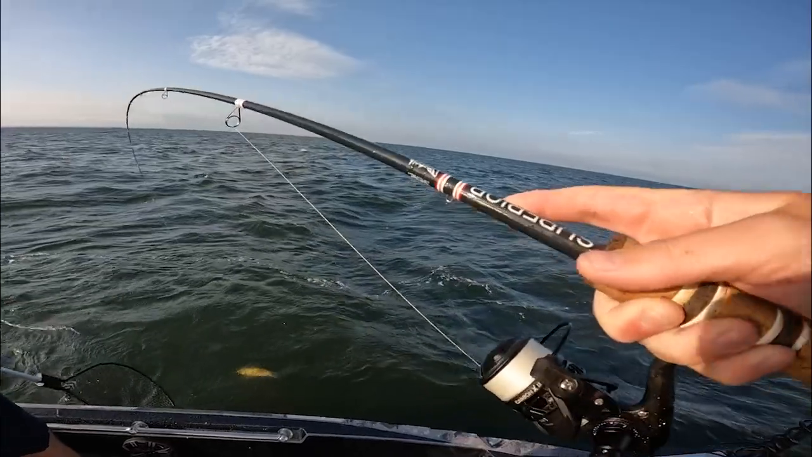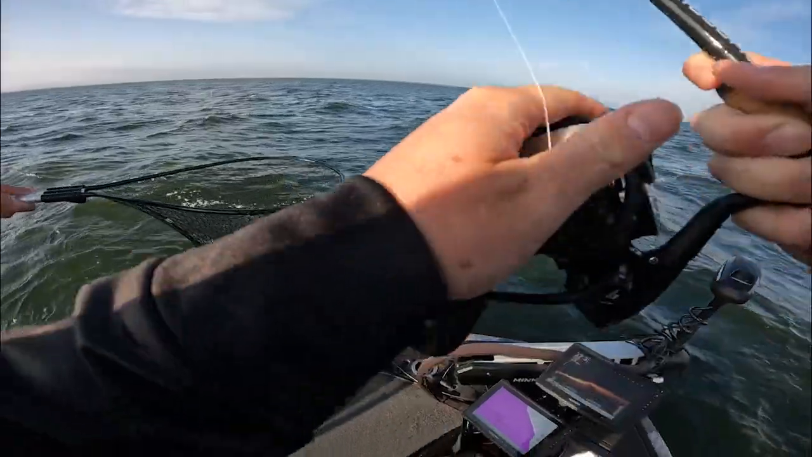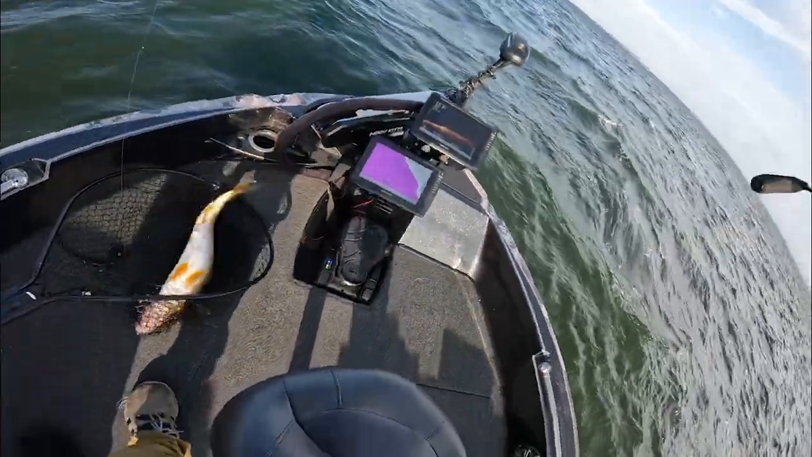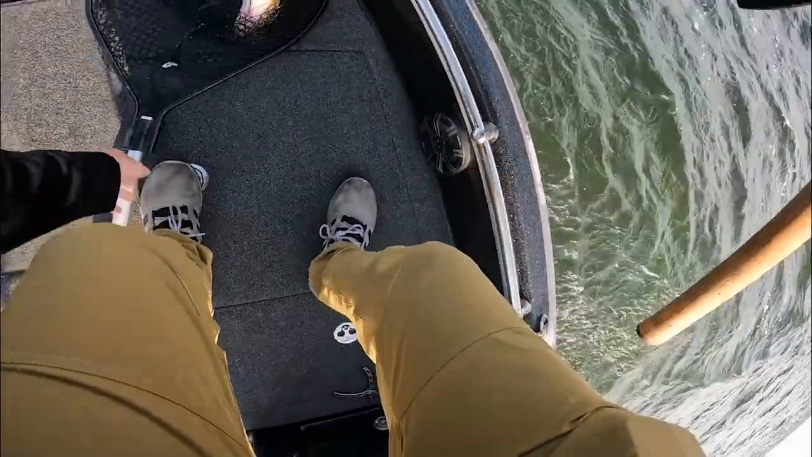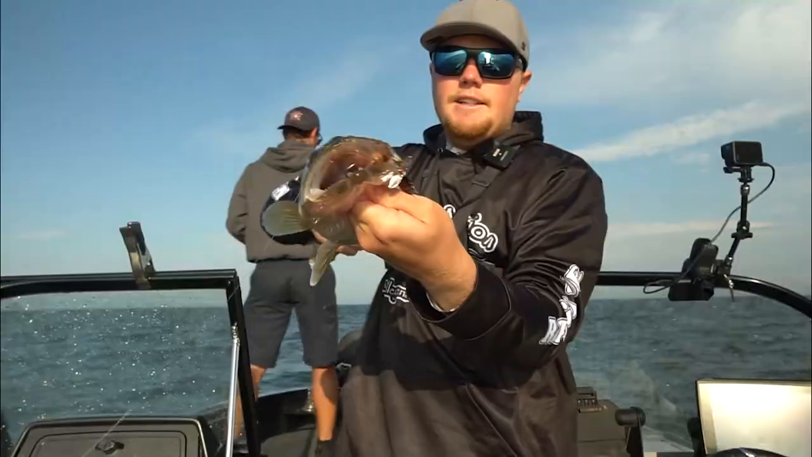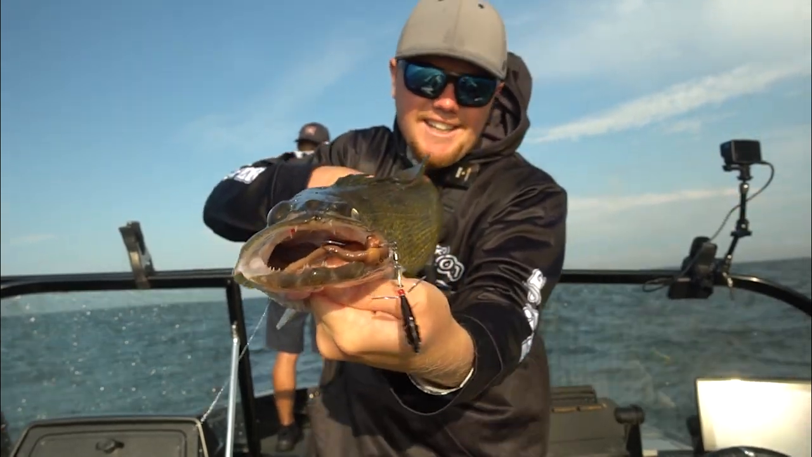Yeah, this one will have to go back too. There we go. Same one. It looks like the same size. Yep, just about. Probably pushing 24, 25-ish. Take a look at that on the death jig.